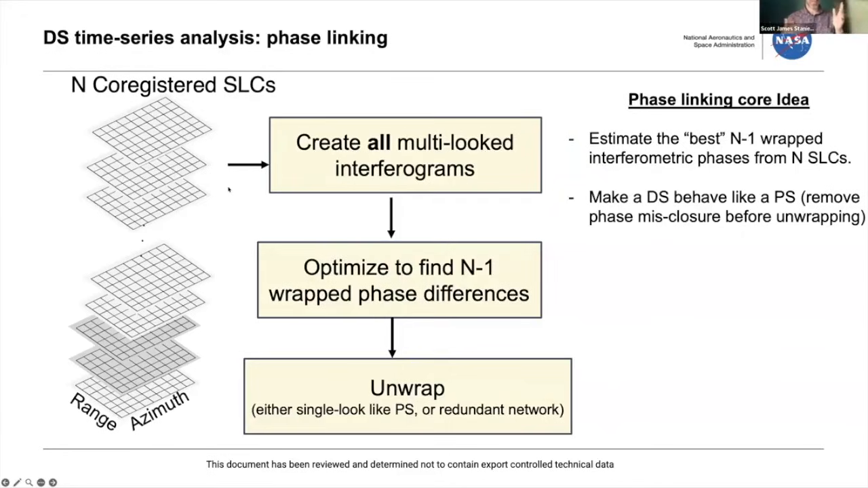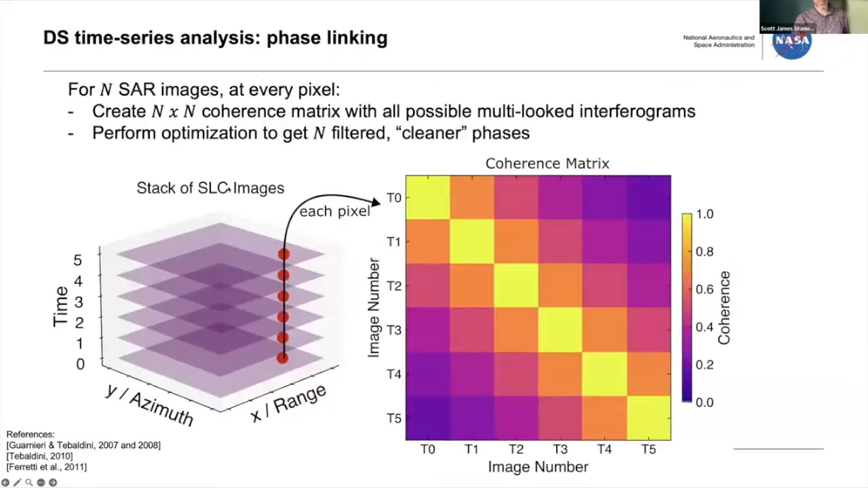But you're going to get a cleaner phase, ideally, and it'll be easier to unwrap. So the way people do this is, another way to look at this is forming the coherence matrix, or the covariance matrix if you didn't normalize. So at every pixel, you've taken your stack of SAR images. Here I'm saying you have n SAR images. And that means you can form interferograms from any pairs. And so you have an n by n coherence matrix.